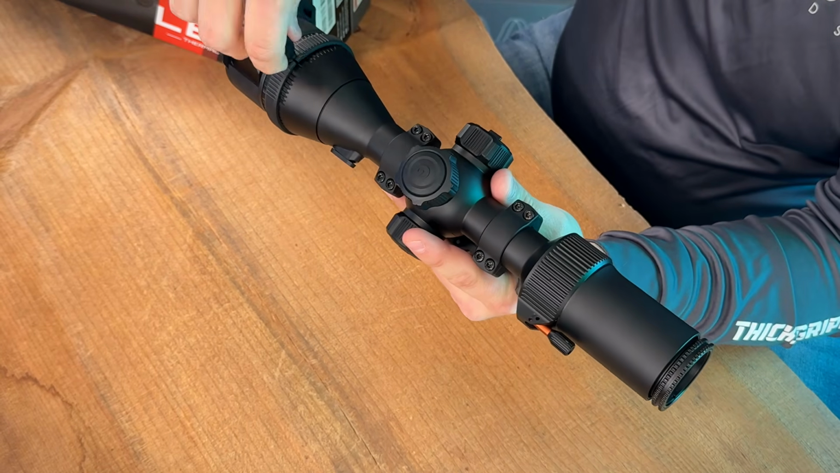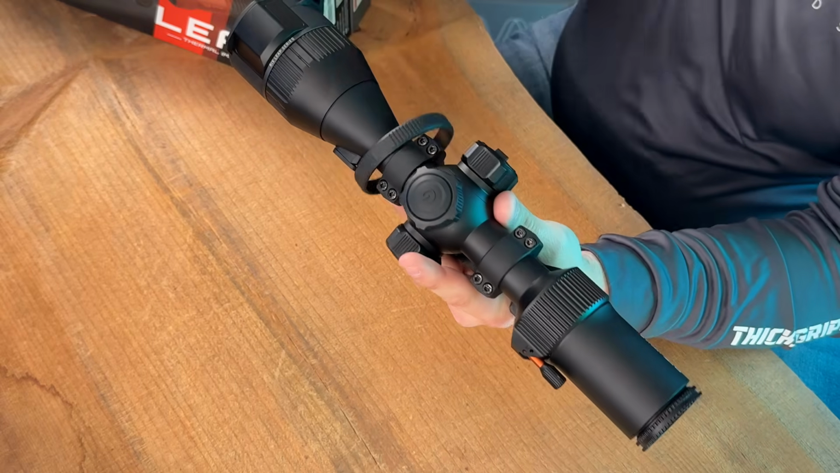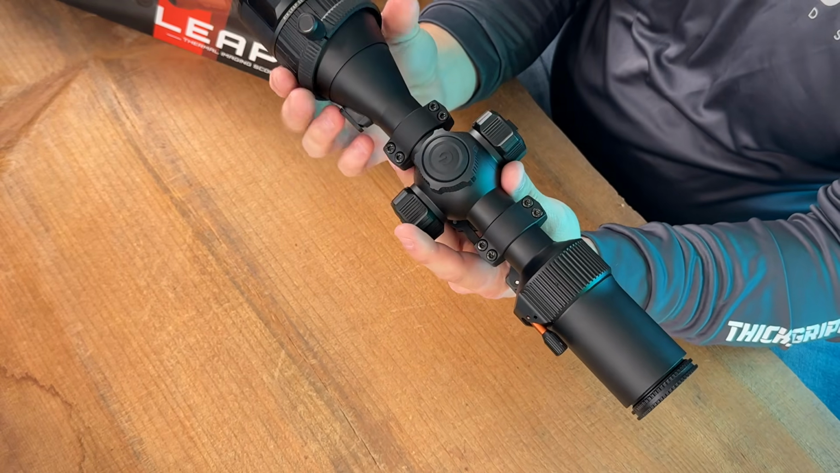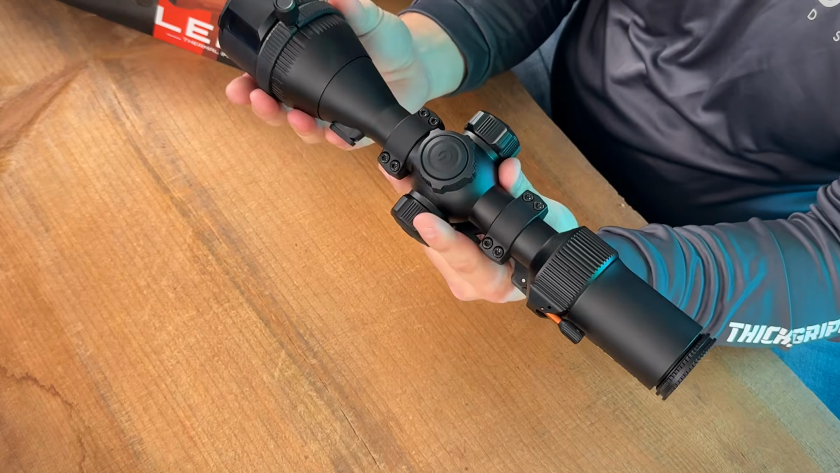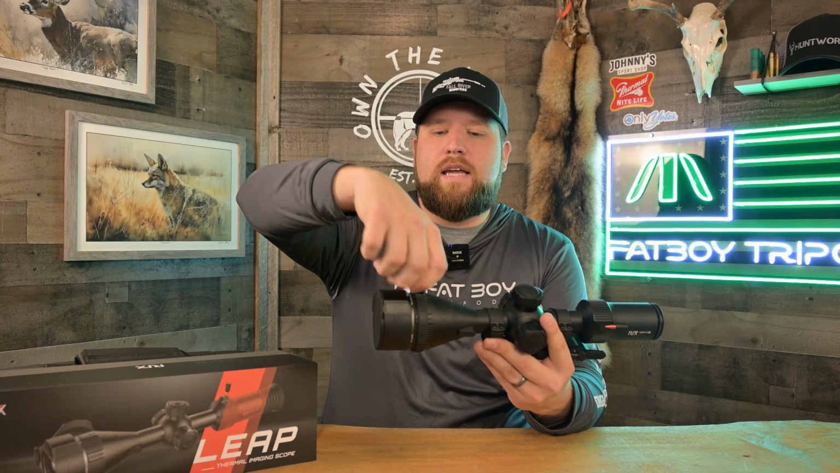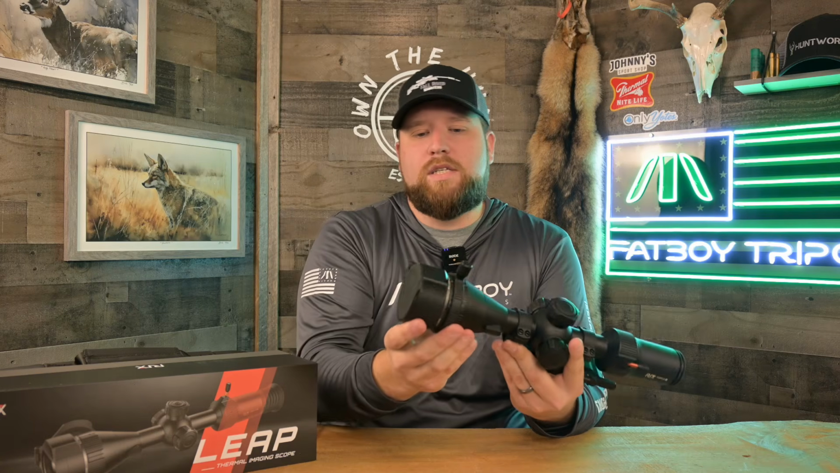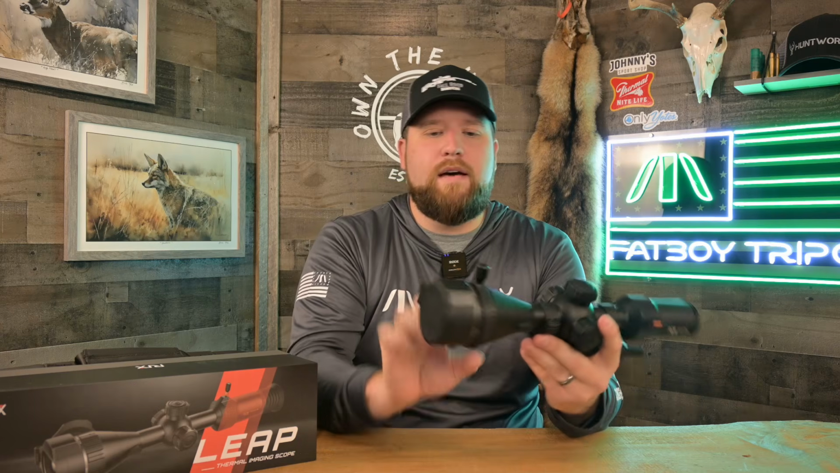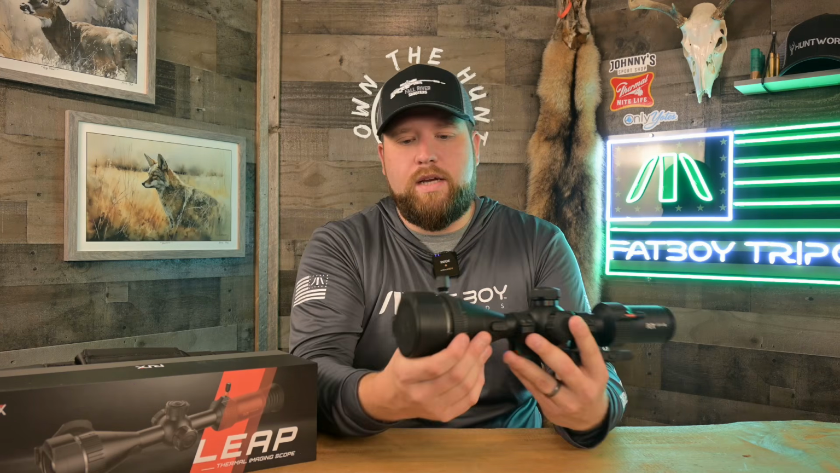You guys can spin this lever here, it loosens this collar. You can take it off, right? And so that's fine. That's all well and good. I'm not a big fan of it. I guess I like the fact that you can remove it if you don't want it at all. I just kind of wish Rix built in a nub. I've seen the nub works really well on a lot of other scopes that have this focus collar, so I would have liked to have seen that.